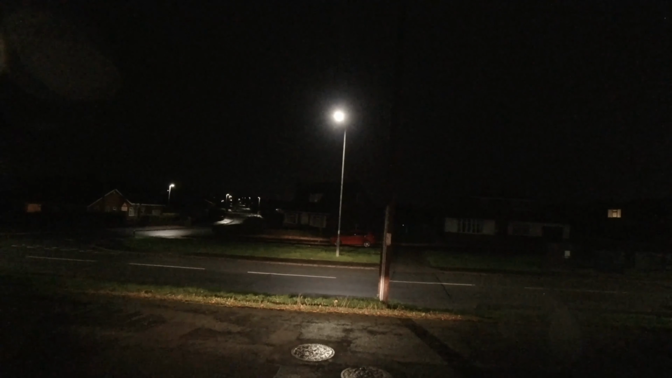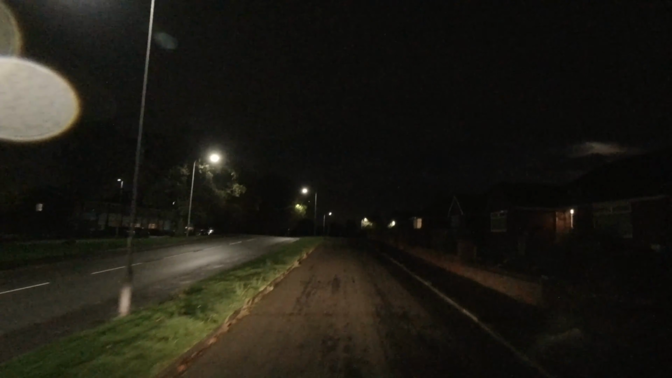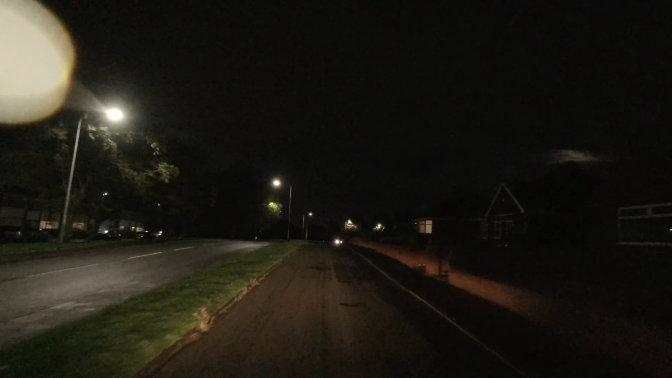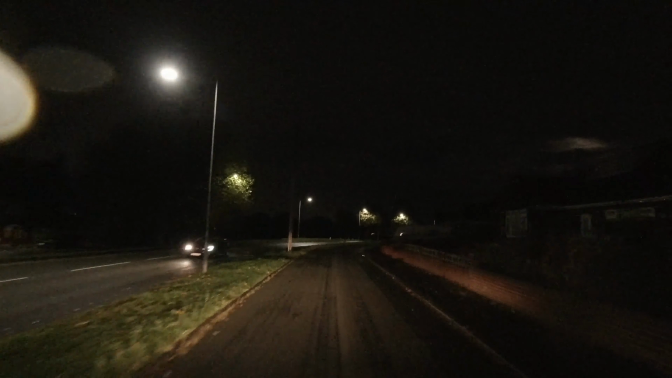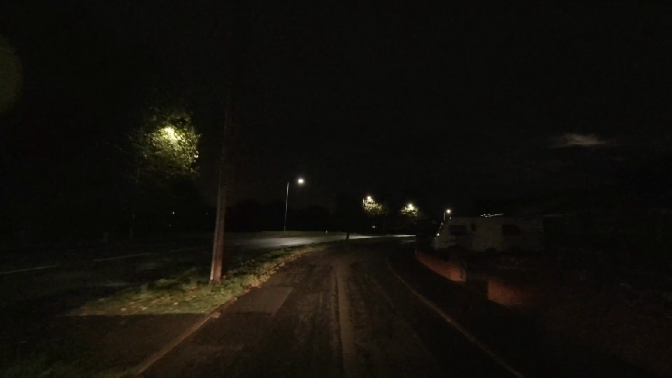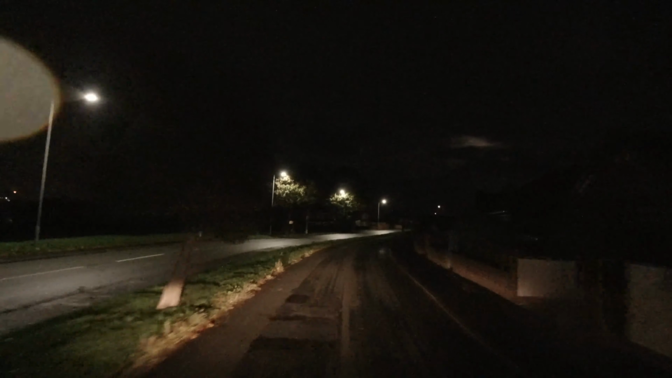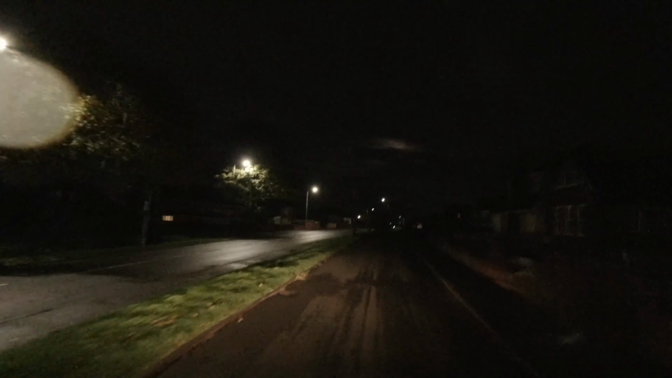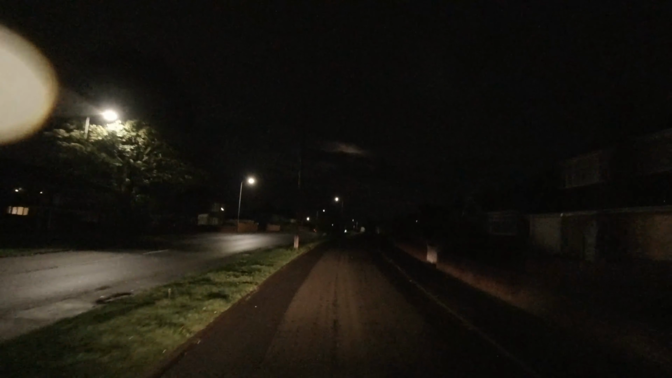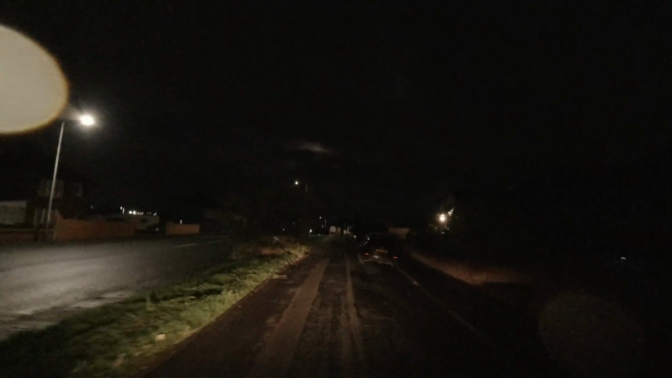I'll turn right here. Straight ahead there is Englefield. I did a walking video down Englefield not long ago with a quick visit across to the Navy Club, etc. On the left hand side here there's a big field, and the reason it's a big field is because it's a huge old tip there, and I was reading on Facebook it was once classed as the most polluted land in Europe, and there's photos